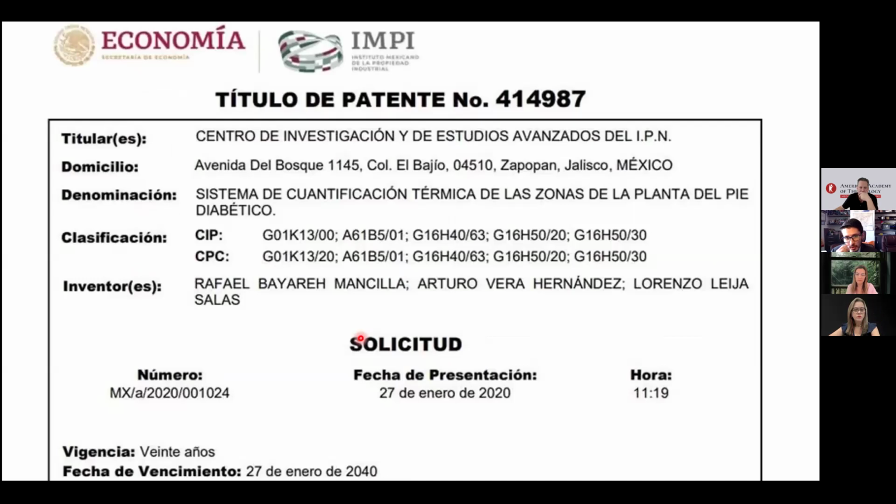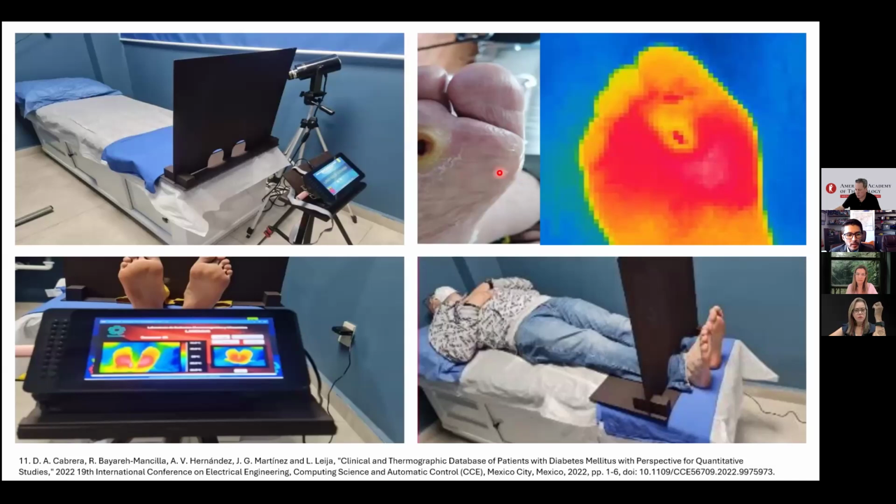We have also registered a patent in Mexico for our equipment, which is a thermal quantification system to detect regions of the sole of the foot for diabetic foot complications. Later, once we developed the first prototypes, we started to replicate some of them. We got at least 3 replicas of our prototype, so we started to study some patients. It means we escalated our research into the clinical environment,